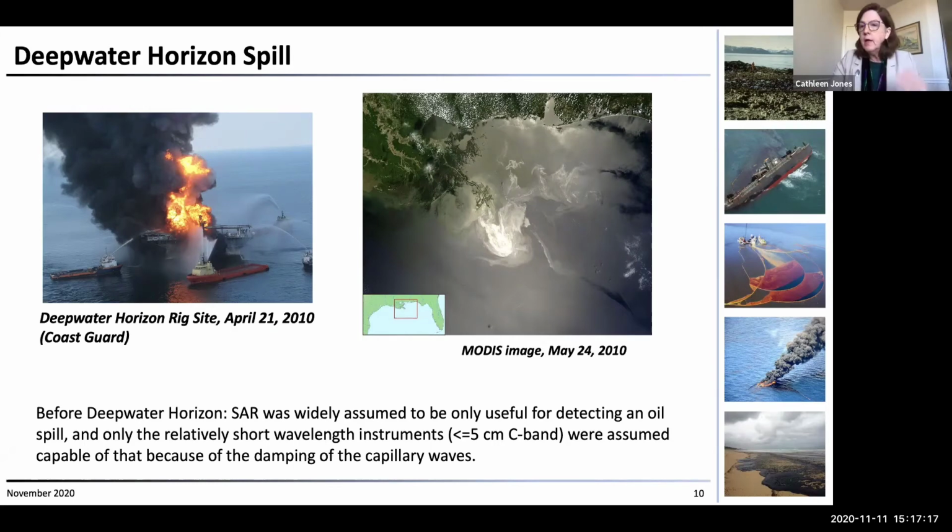And by that, I mean a binary: here's a slick, here's clean water. It's a binary value. And the assumption was that only these short wavelength instruments, C-band, X-band, were capable of that because of the damping of these short scale capillary waves.